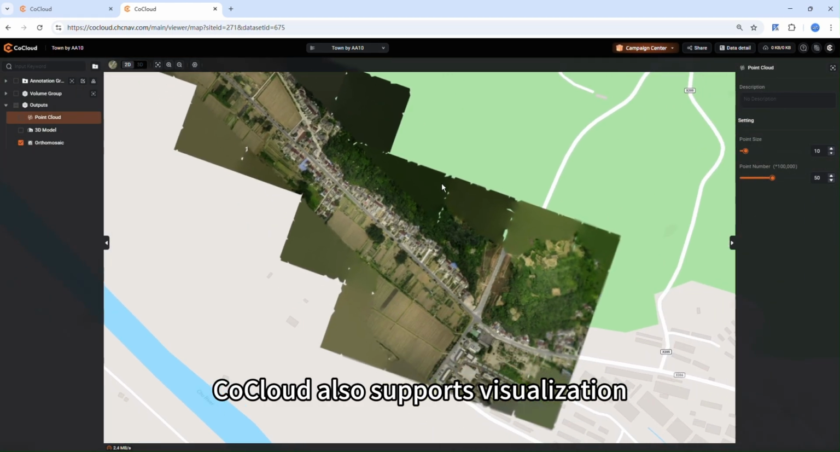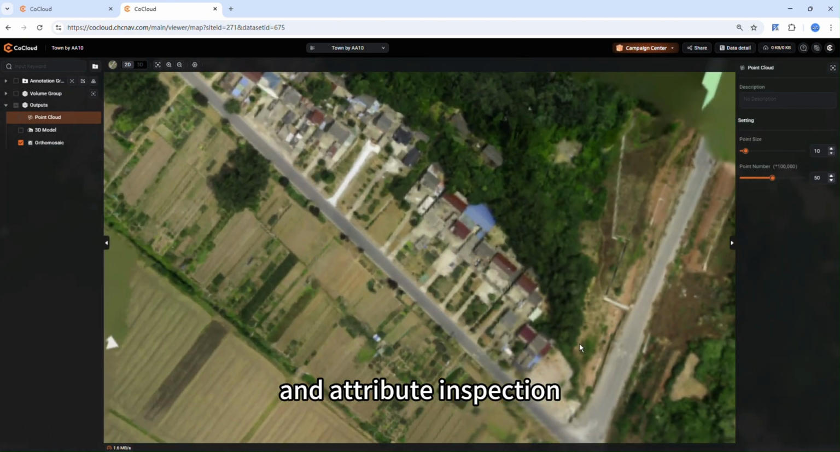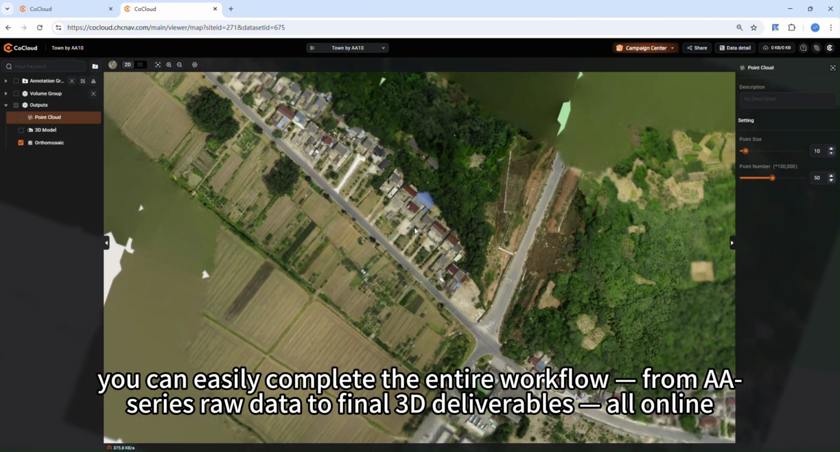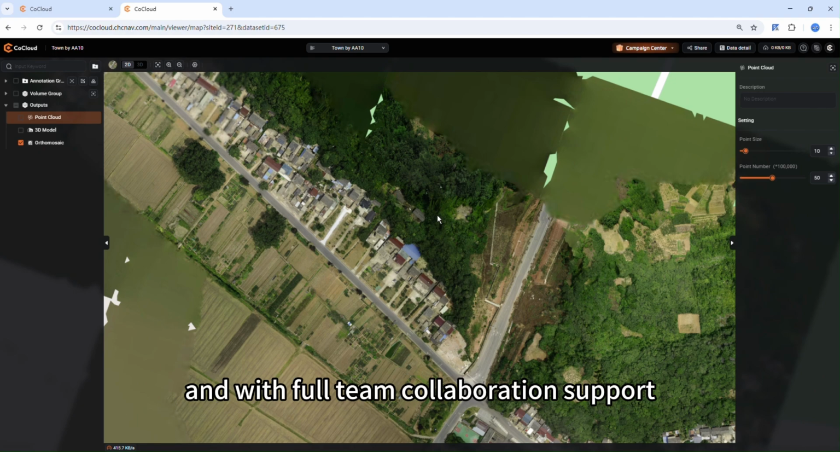KaCloud also supports visualization, measurement, and attribute inspection. With KaCloud, you can easily complete the entire workflow from AA series raw data to final 3D deliverables all online, without installing software, and with full team collaboration support.